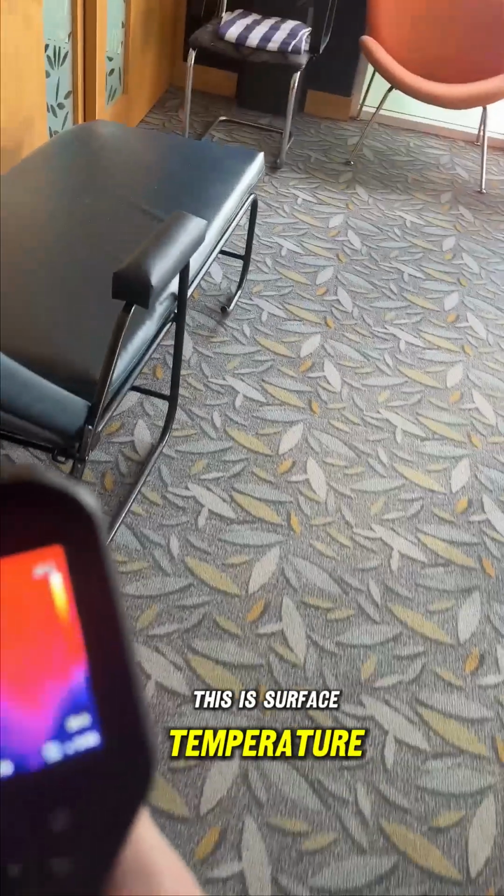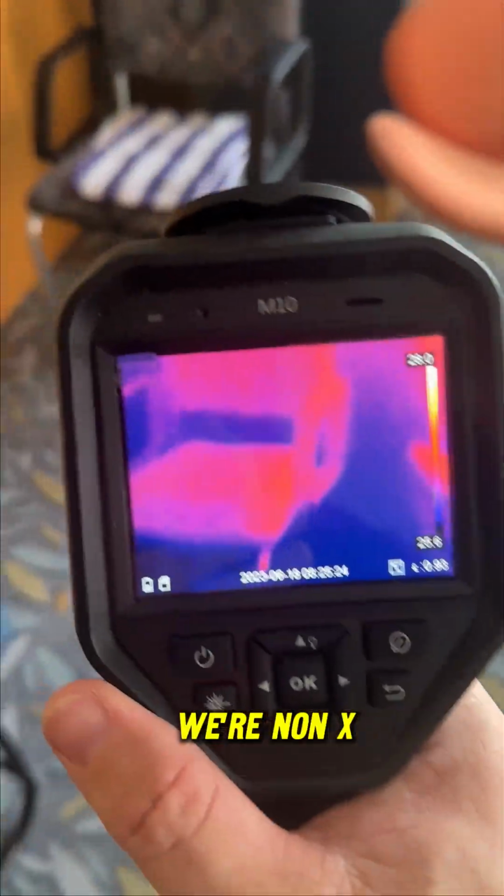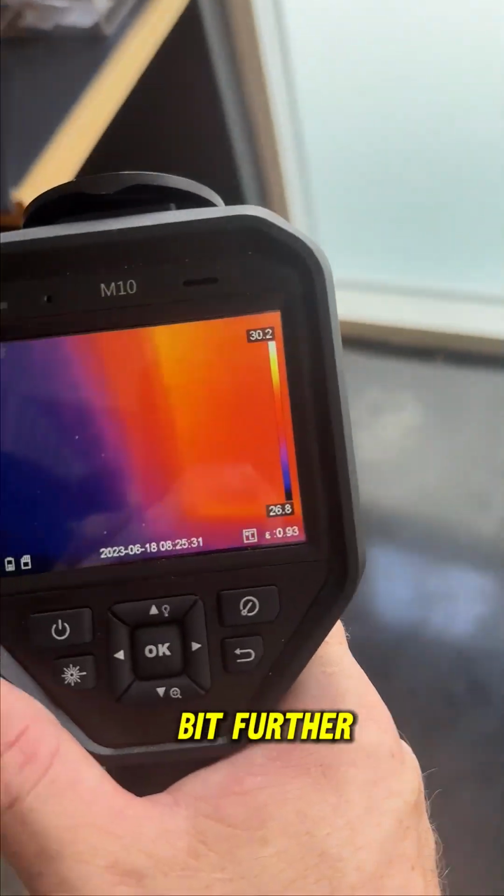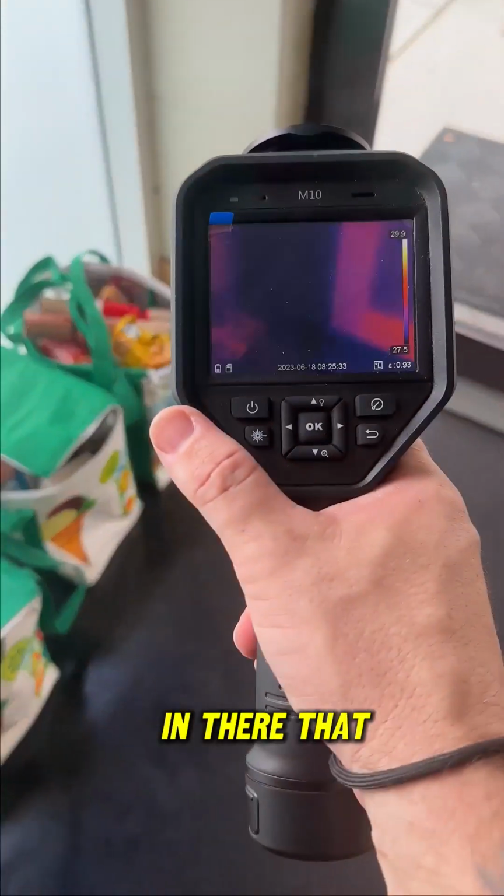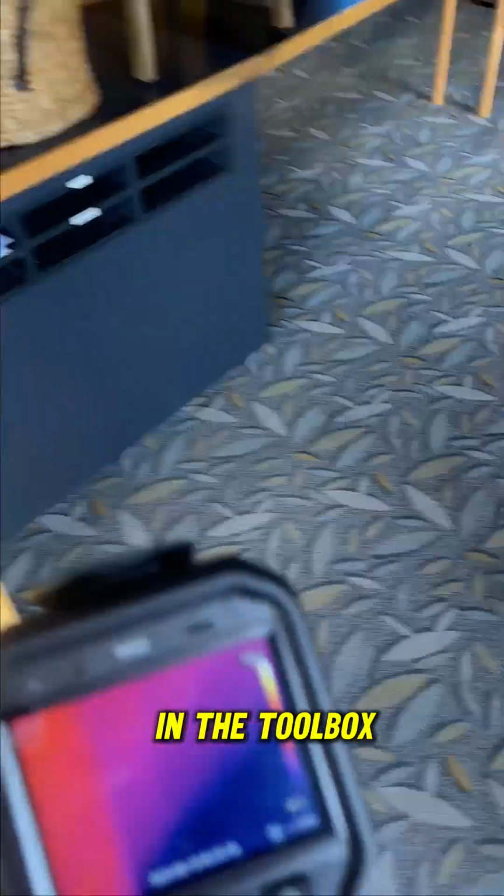It's surface temperature. That's what we're trying to get, surface temperature. We're not an X-ray machine. It's not some magical device. It just assists us and helps us look a bit further if we see something in there that doesn't look right. Another tool in the toolbox.